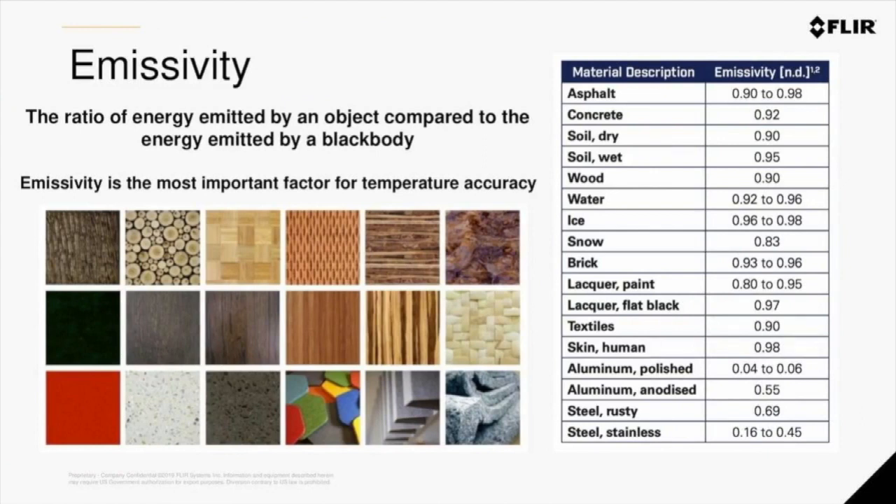Emissivity. Emissivity is the ratio of energy emitted by an object compared to the energy emitted by a black body. More easily put, every single thing in our environment has a different composition, chemistry, and shape, from the ground that you're standing on to your skin to the computer that you're looking at. Everything interacts with infrared radiation in a different way, so it absorbs and reflects infrared radiation at a different rate. And therefore, we have known values to calculate emissivity.